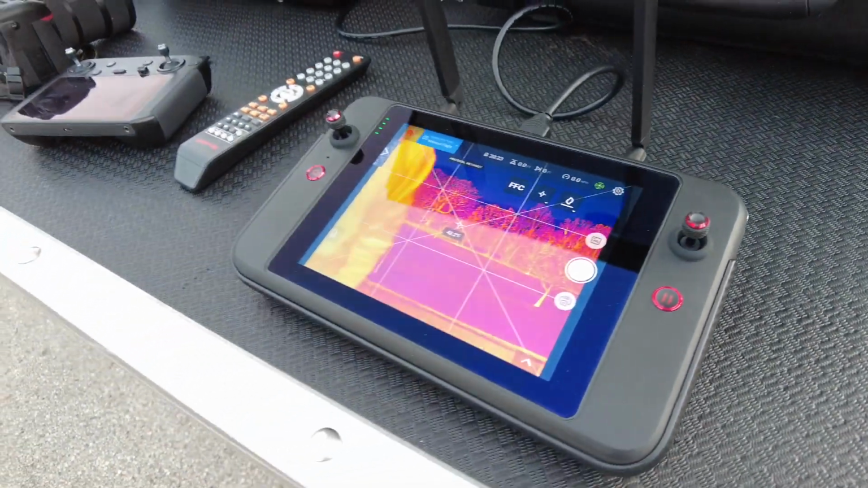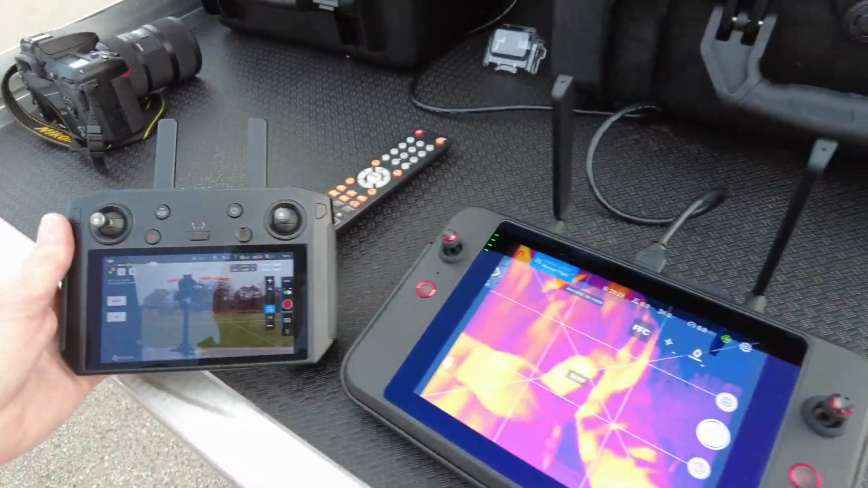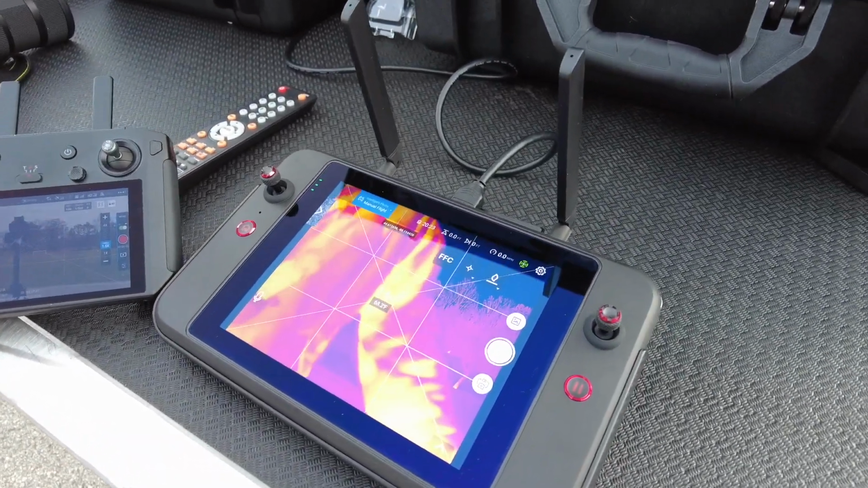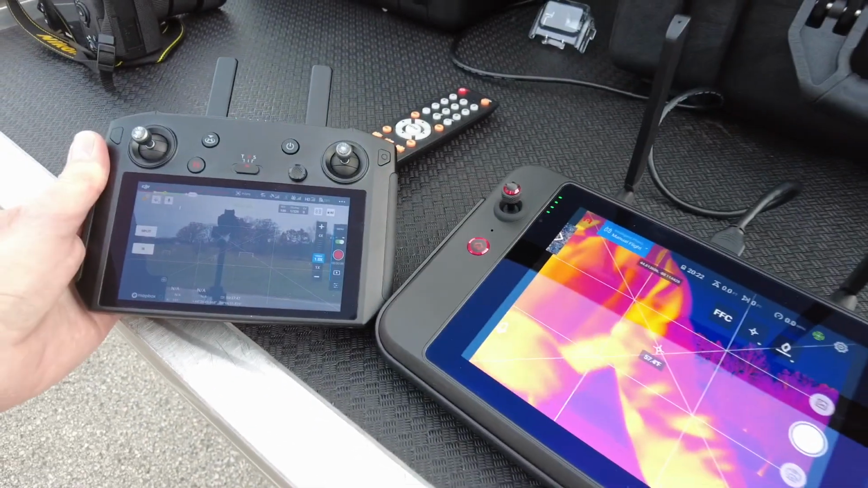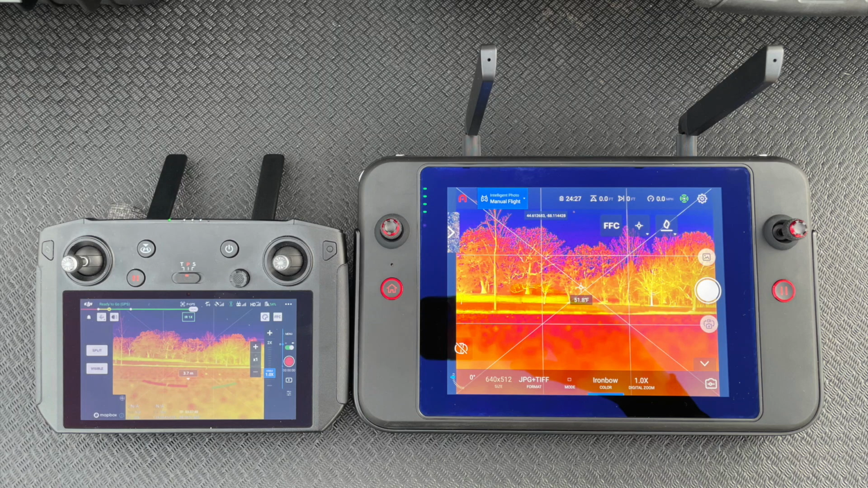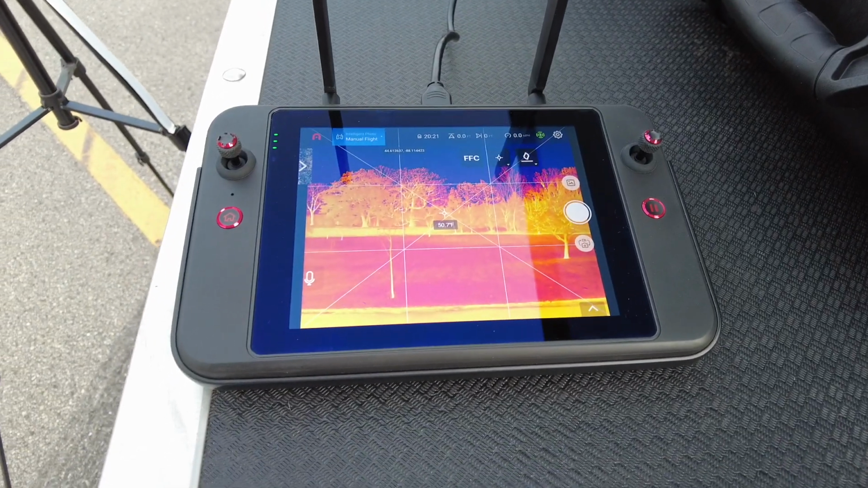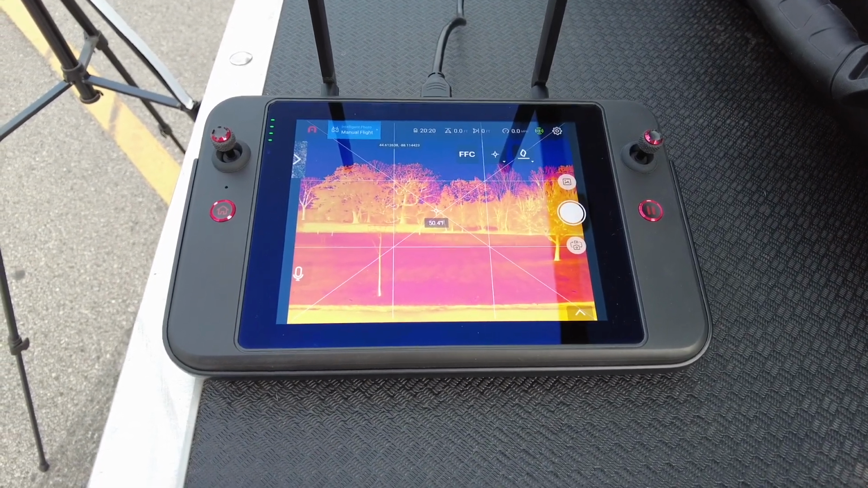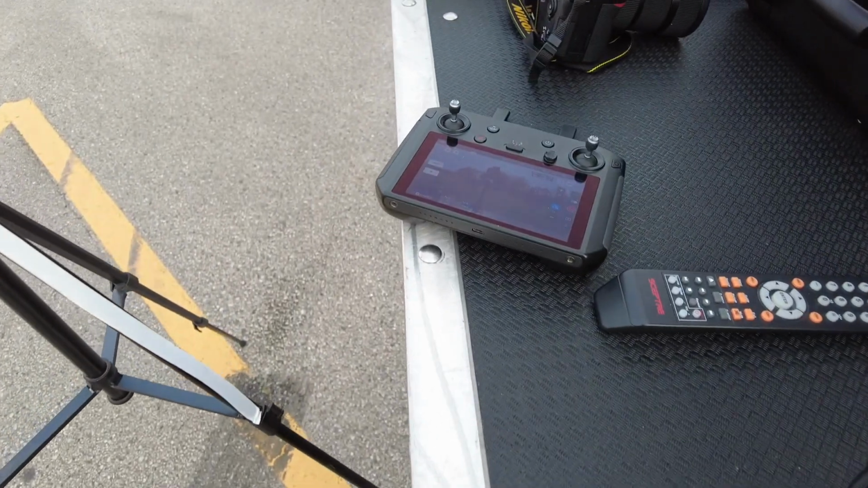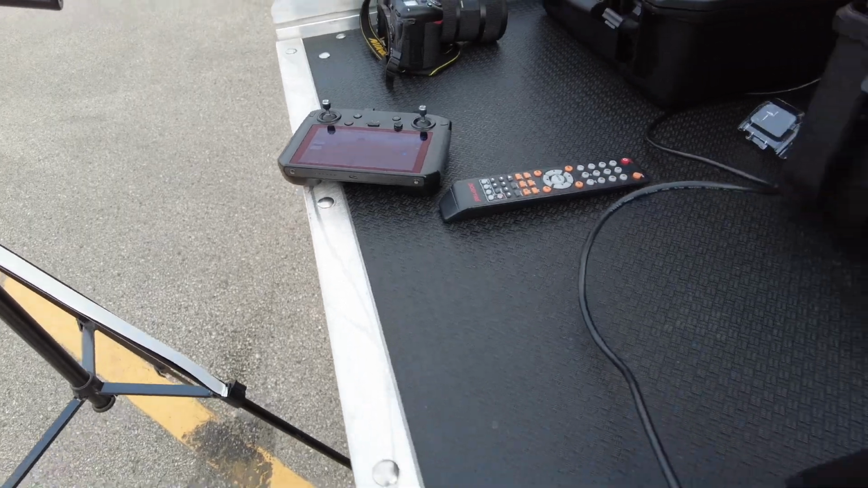The displays are quite a bit different. The DJI remote is a 5.5-inch display. The Autel remote is close to an 8-inch display. The DJI display is roughly 1,000 nits in terms of brightness, and then the Autel remote is quite a bit brighter at 2,000 nits. So this one here, a little more comfortable to say you could see this in broad daylight and sunlight. This one you can see, but you may want a sunshade or something like that to keep the glare off the screen.